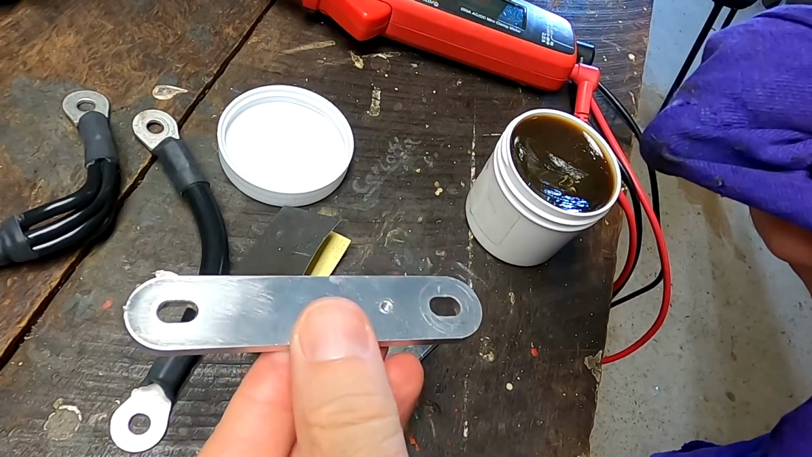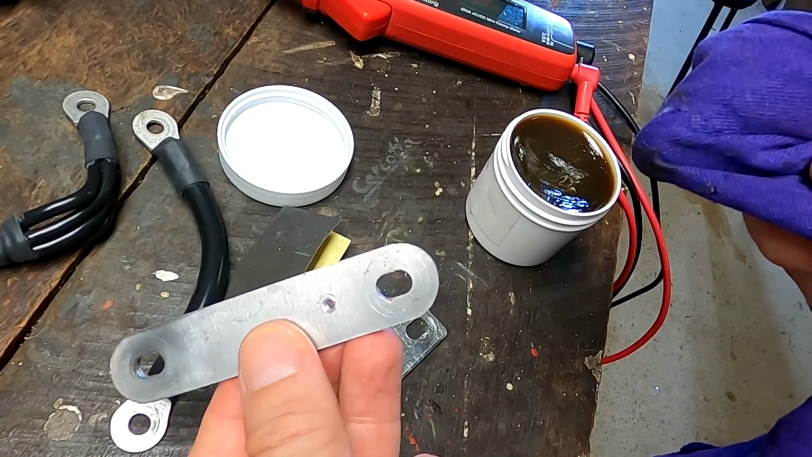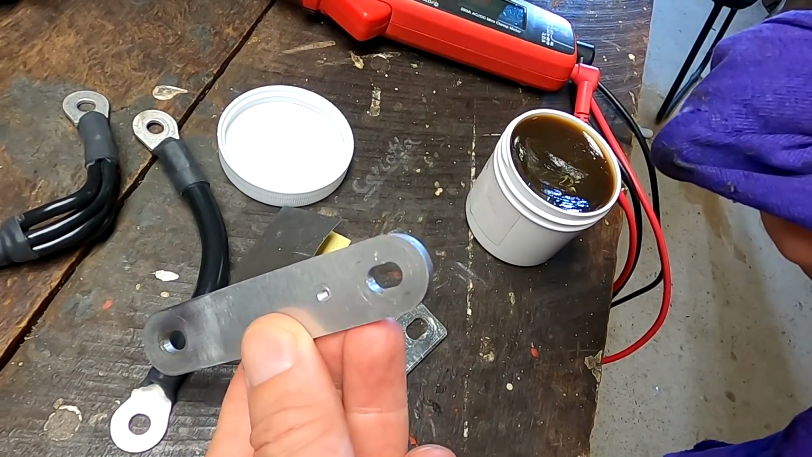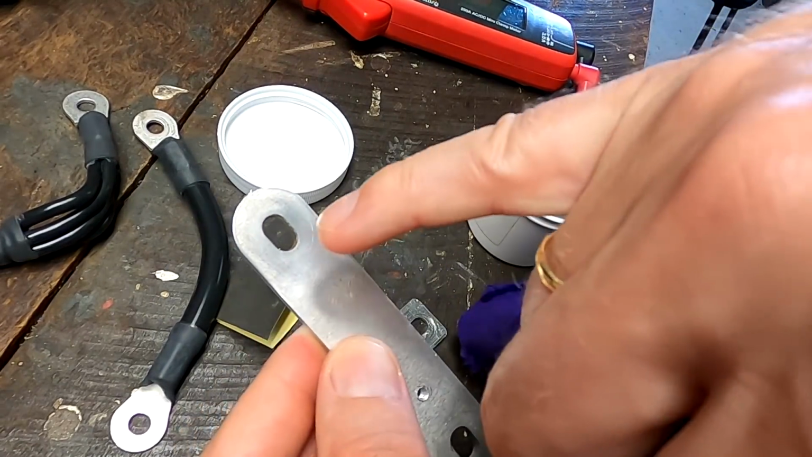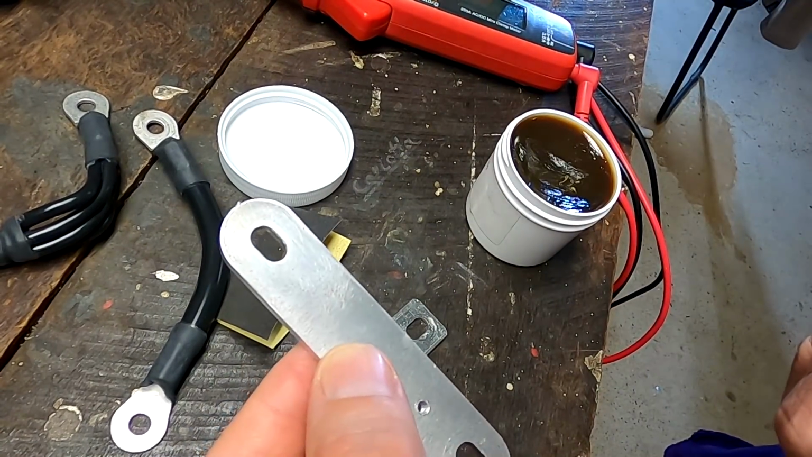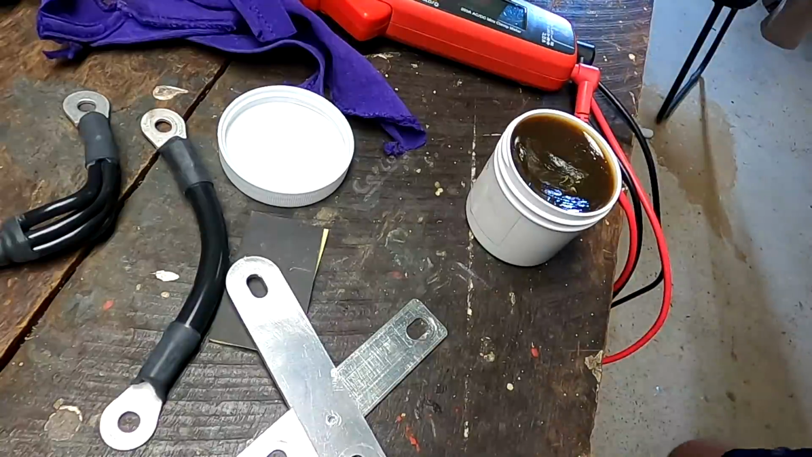There you go, can you see the difference? Maybe. There you can. It looks terrible. It's scratched. Where's my polishing tool?